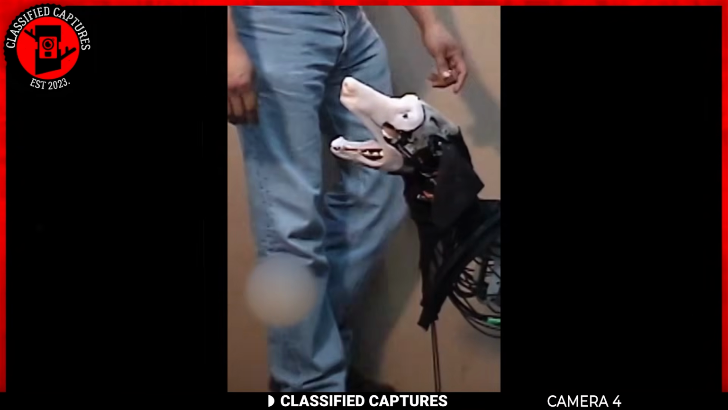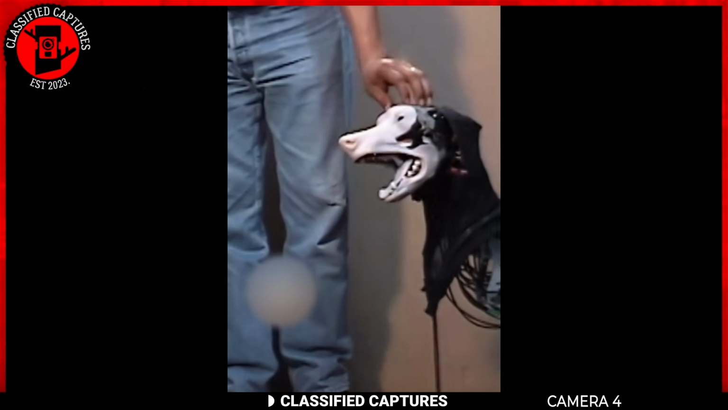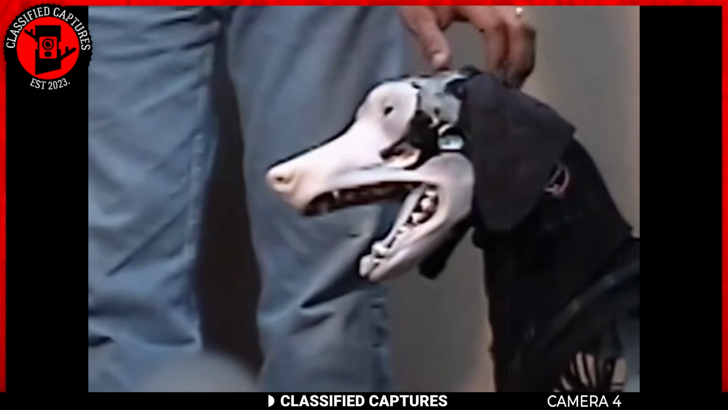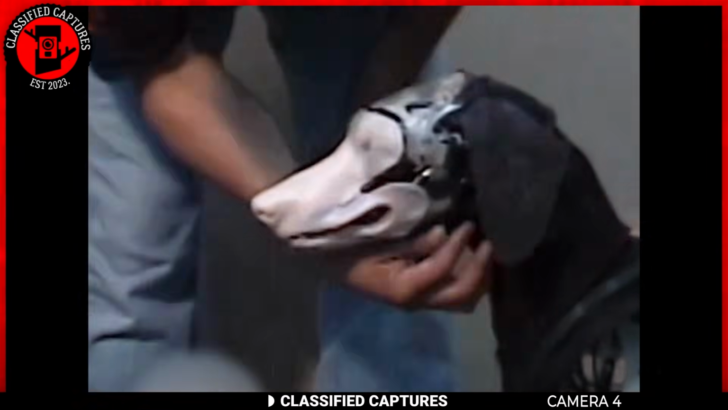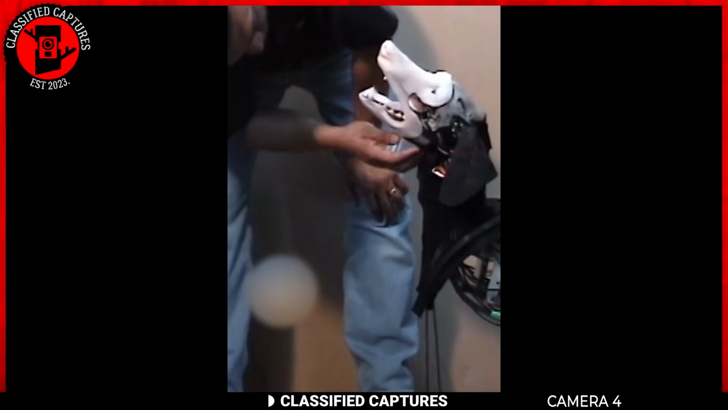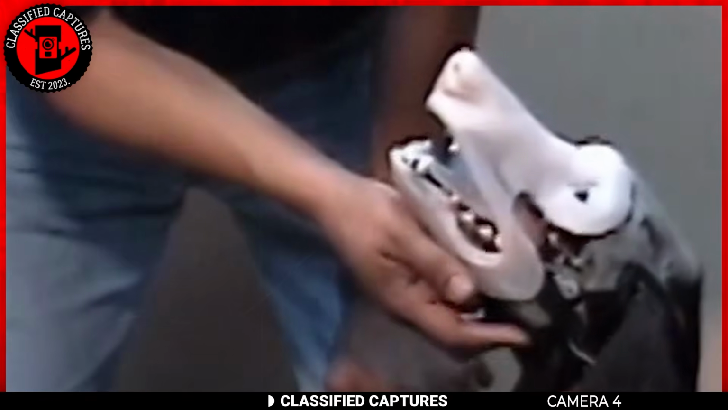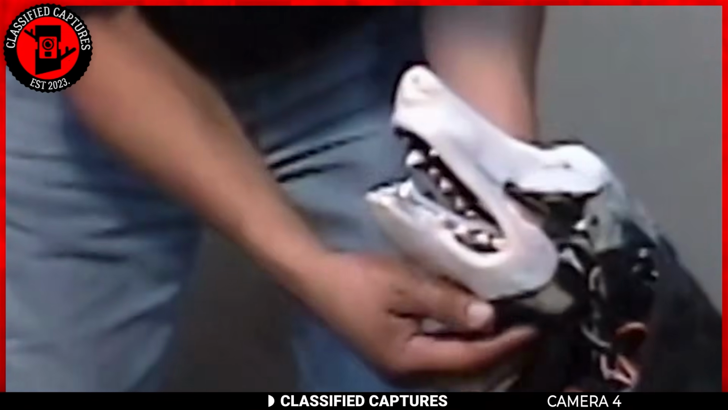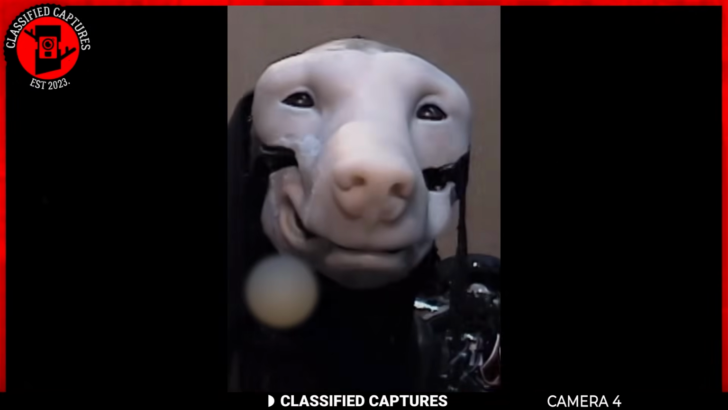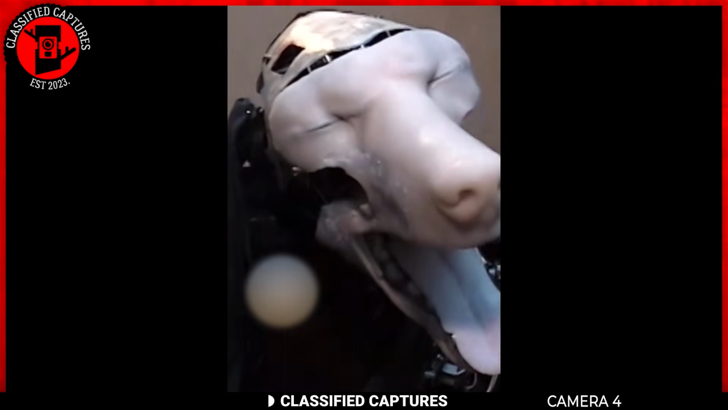The intricacy of the mechanics allows the artificial dog to move its head and pant in a remarkably lifelike manner. The way it responds to human interactions, such as having its head rubbed, looks almost real. The level of detail and precision in the construction of these mechanical dogs is nothing short of remarkable. As technology continues to push the boundaries of what's possible, we can't help but imagine what people will come up with next. These creations serve as a testament to the convergence of artistry and engineering, don't you think?